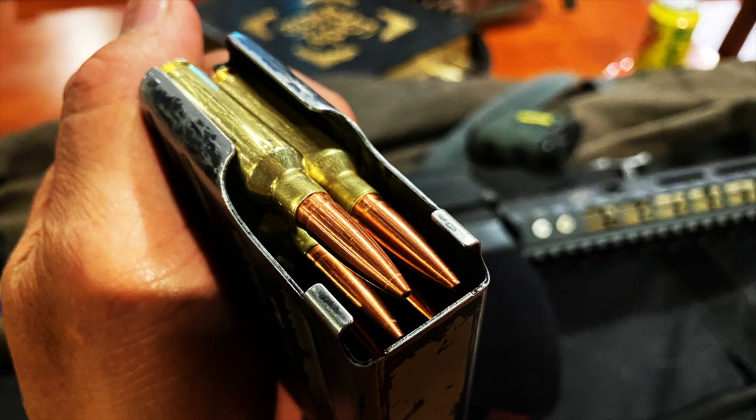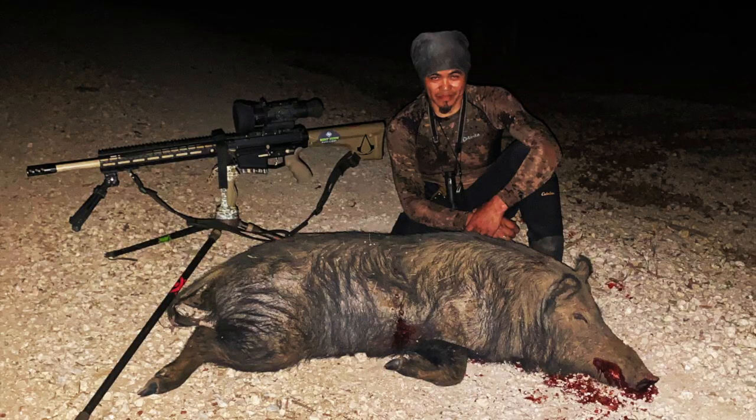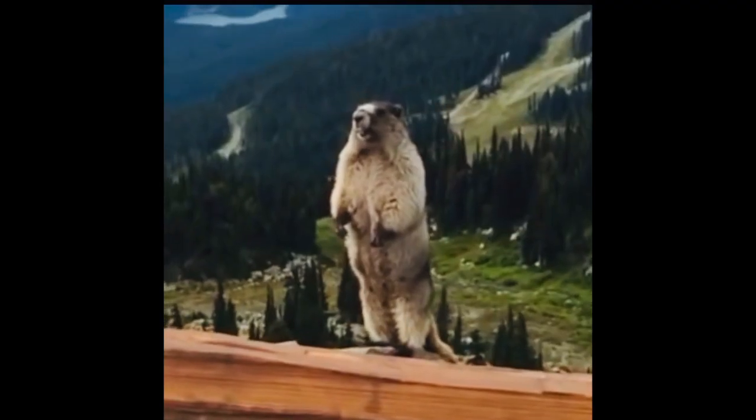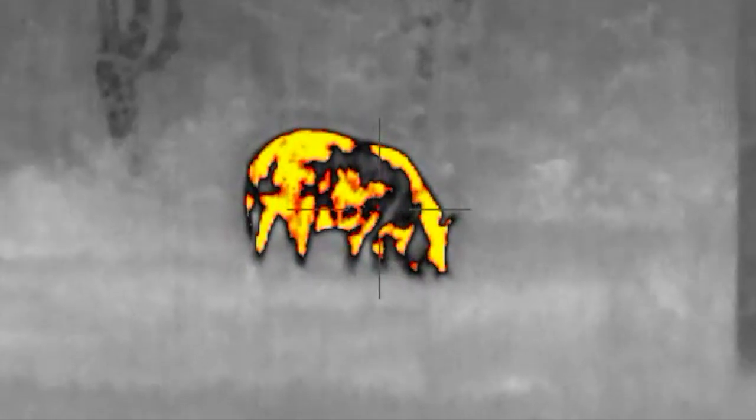If this 123-grain Absolute Hammer bullet does this much damage to a hog, I can't wait to see what it'll do on my prairie dog hunt. So until then, stay tuned for my next adventure.